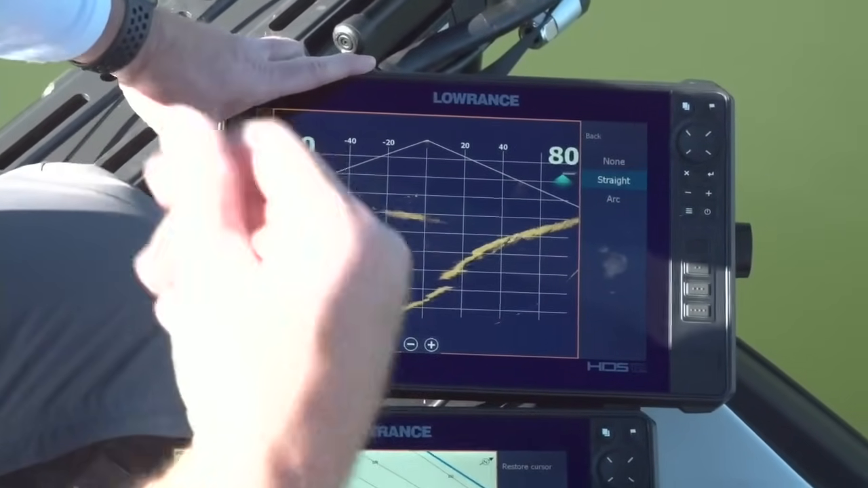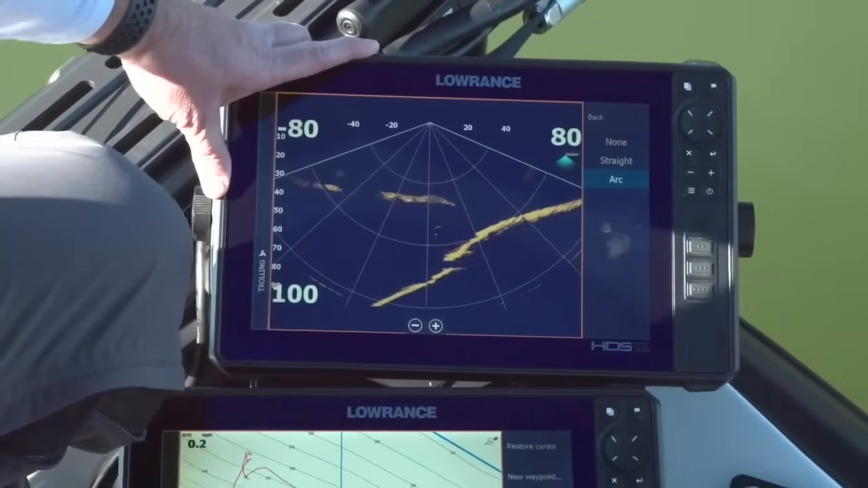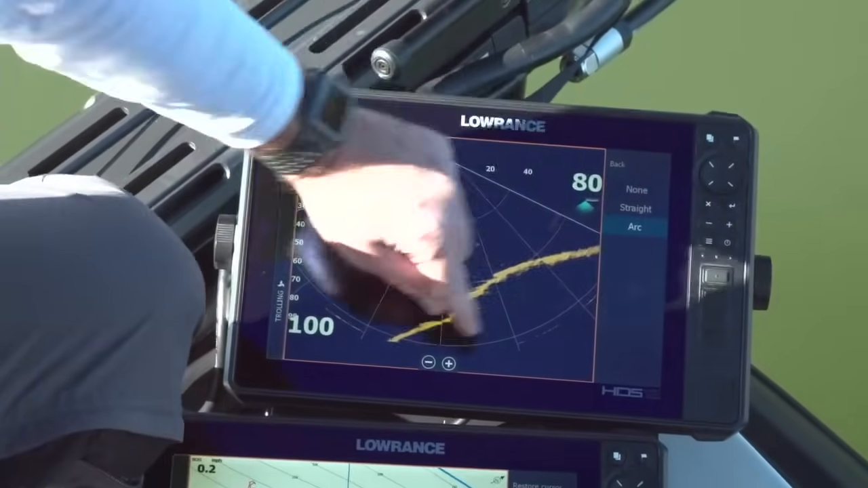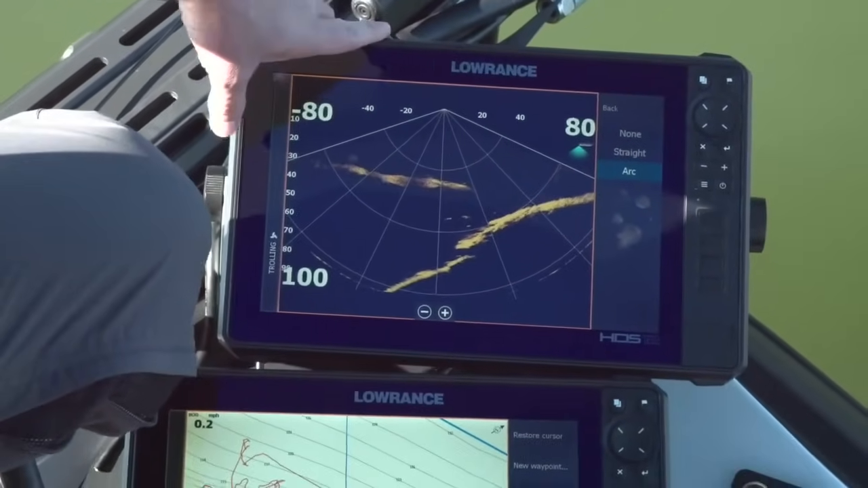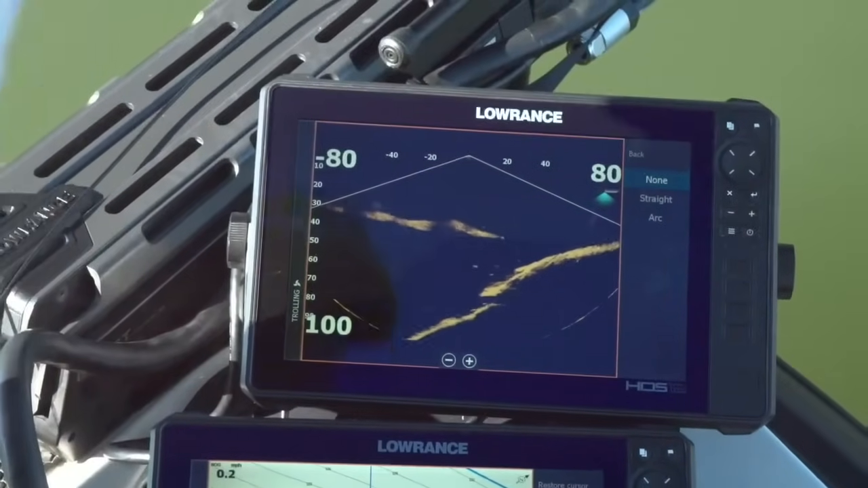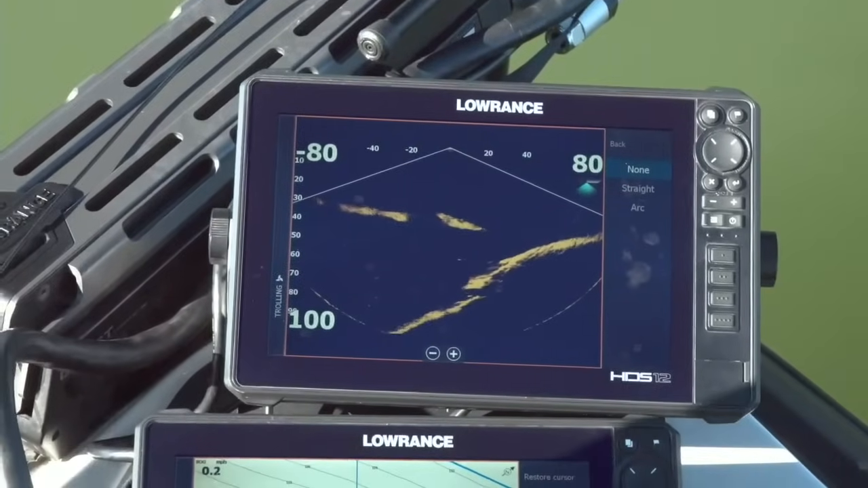In down and scout mode, since it's actually kind of an arc display, I like this one. We have an arced one. So I know that this 60-foot contour goes all the way out. That's 60 feet all the way around, like if I'm drawing a circle. That's how we do those. So in down and scout, we have arc or straight, and in forward, we just have straight. I found that the arc has been the one that I'm so familiar with. It's so easy to understand when you look through that grid.